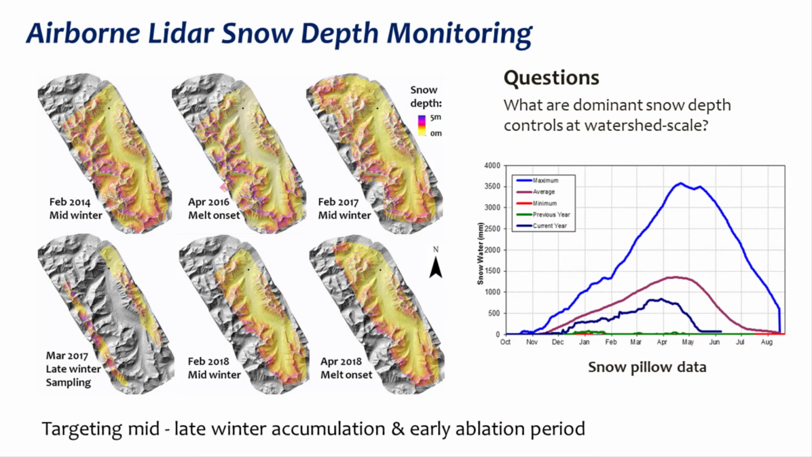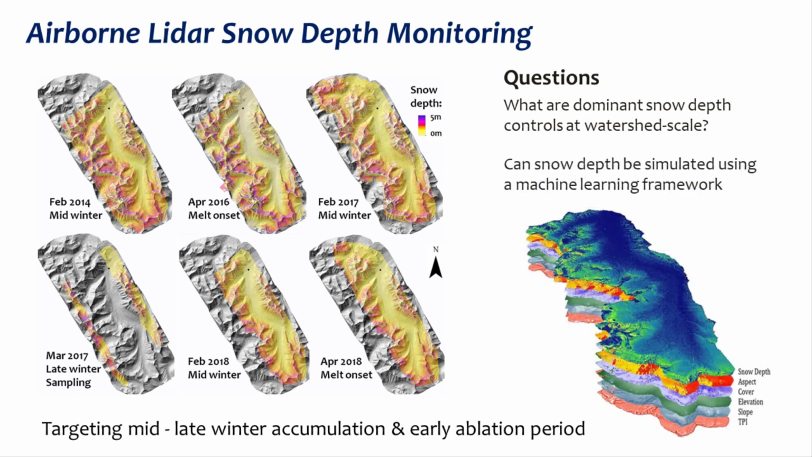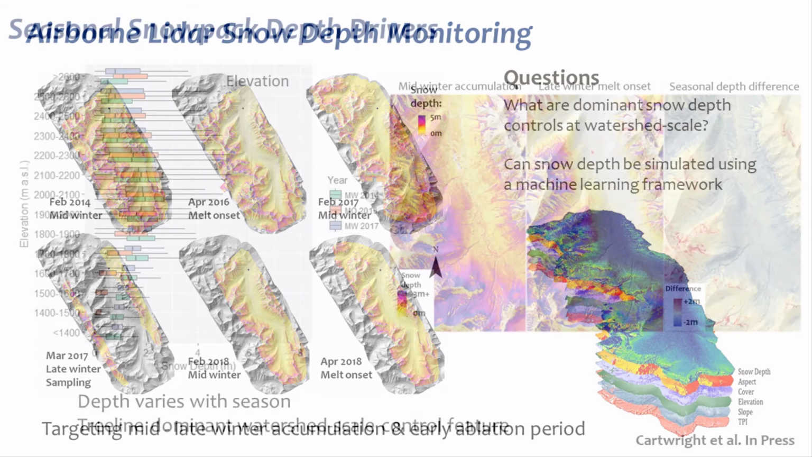Multiple LiDAR snow depth models collected over West Castle since 2014 were divided into midwinter and early ablation periods to evaluate the consistency of depth drivers at the 100 km² watershed scale. A random forest machine learning routine was set up both to assess the efficacy of operational snow depth simulation and to check whether the order of driver importance varied from the accumulation to the ablation periods.